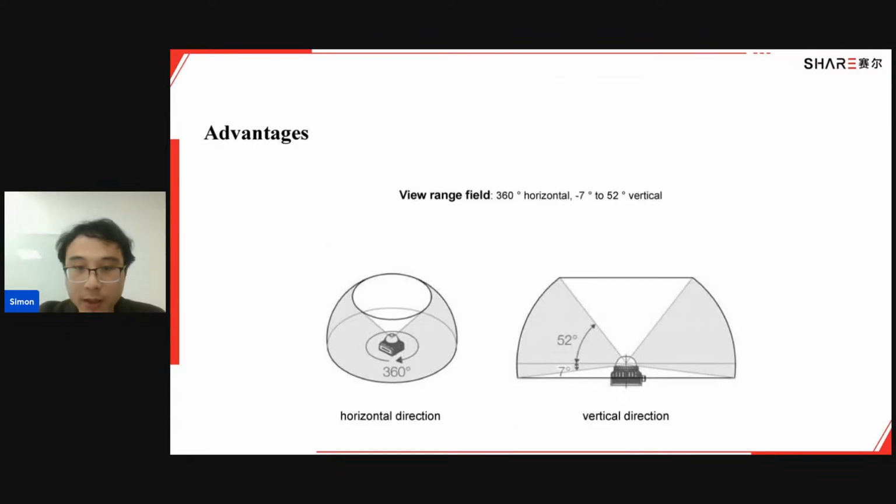First, let me explain our LiDAR. We have used one of the most popular LiDARs that most handheld scanners use. It has a field of view of 360 degrees horizontally and -7 to 52 degrees vertically. That means the field of view is fine. However, how you install this LiDAR on the device can make a huge difference.